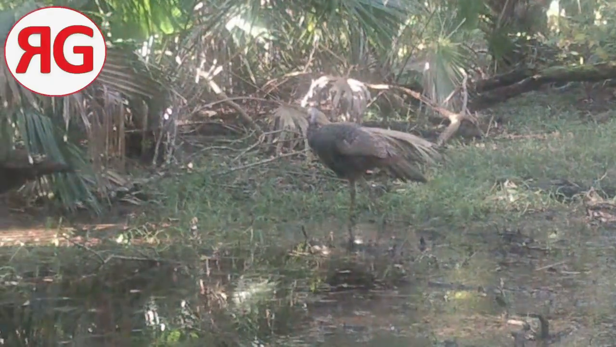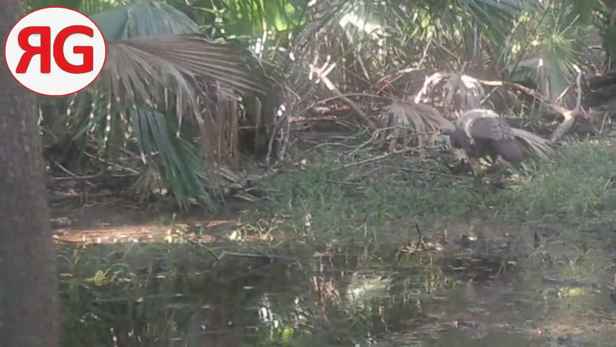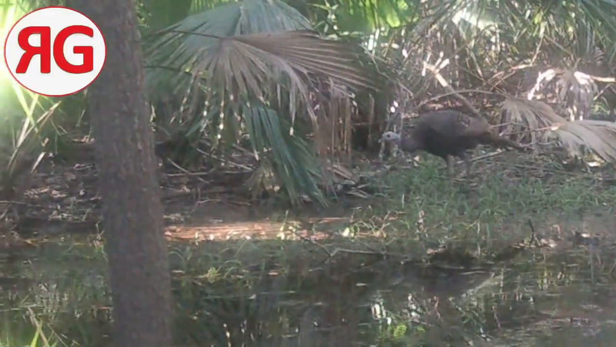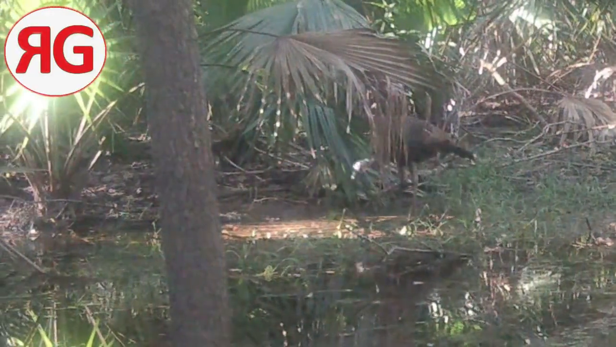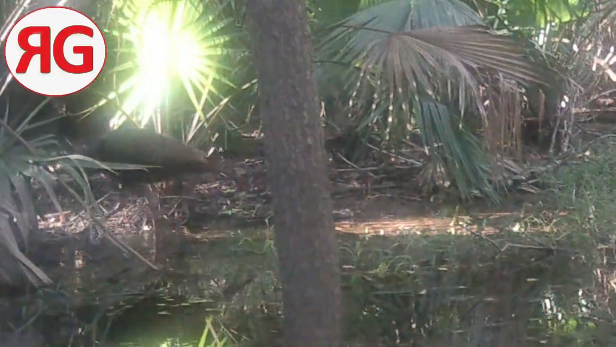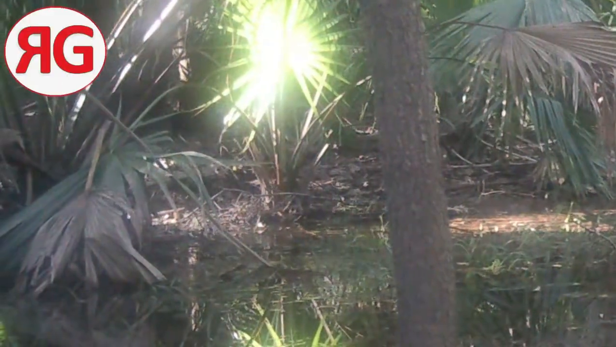A couple of gobblers walking by. Just keep in mind this was just before Thanksgiving. Actually haven't seen them since, but I haven't checked my trail cameras since then, so I imagine they came through Thanksgiving unscathed. Hard to say. But yeah, I imagine they did.